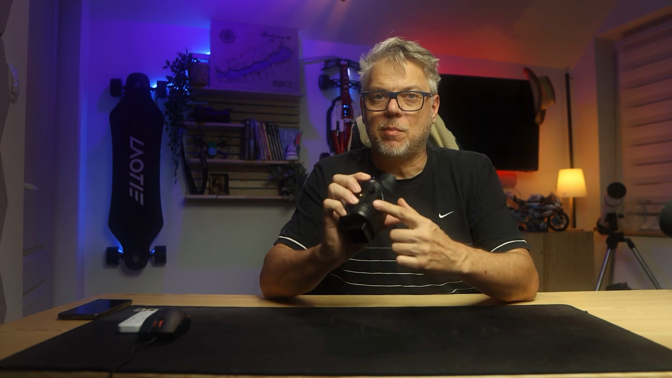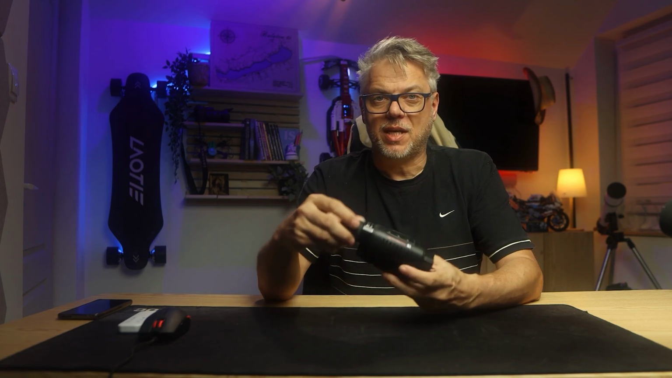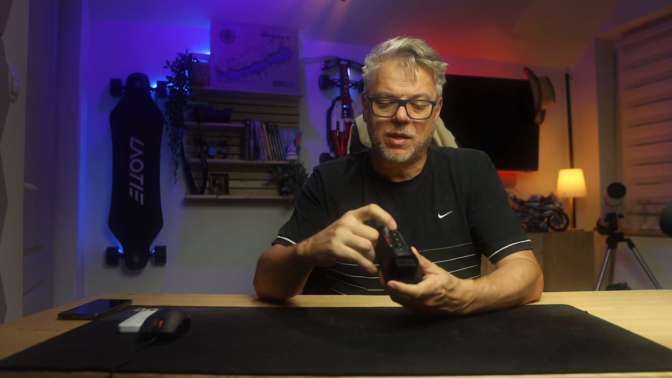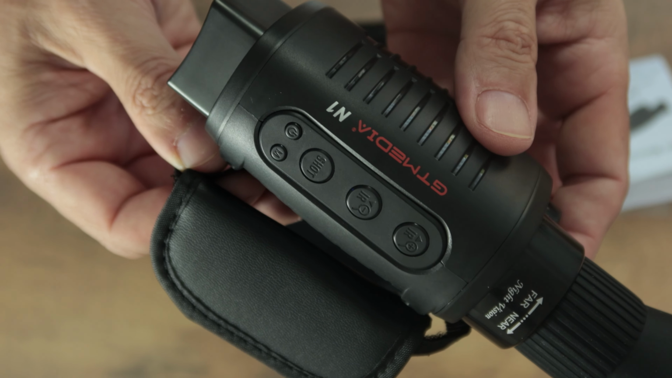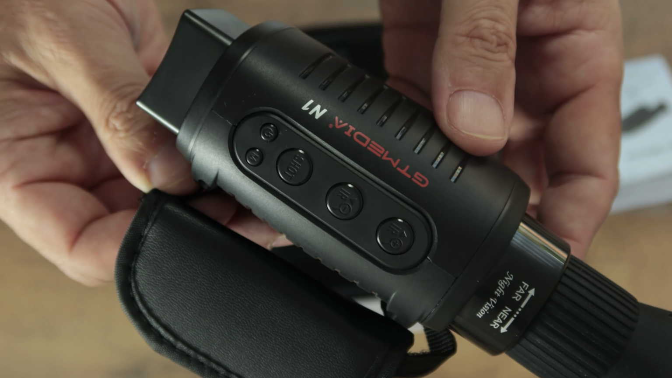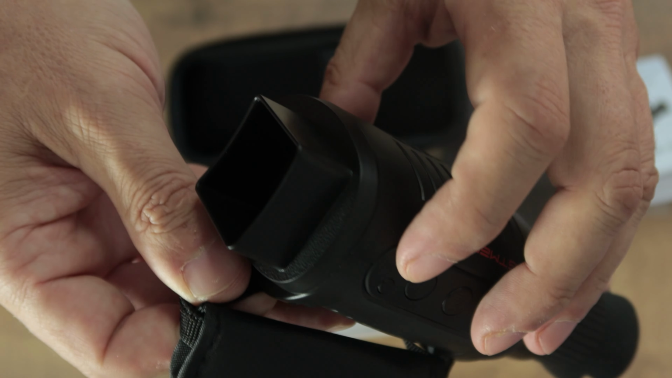We also get a memory card with it, as I mentioned, which the manufacturer provides. We can insert it into the bottom slot of the gadget and it will record onto this. The operation is not too complicated either. We can adjust the focus with this dial at the front. On the top, there are 3 buttons. The top 2 allow us to adjust the zoom in daytime mode, and the brightness in nighttime mode.